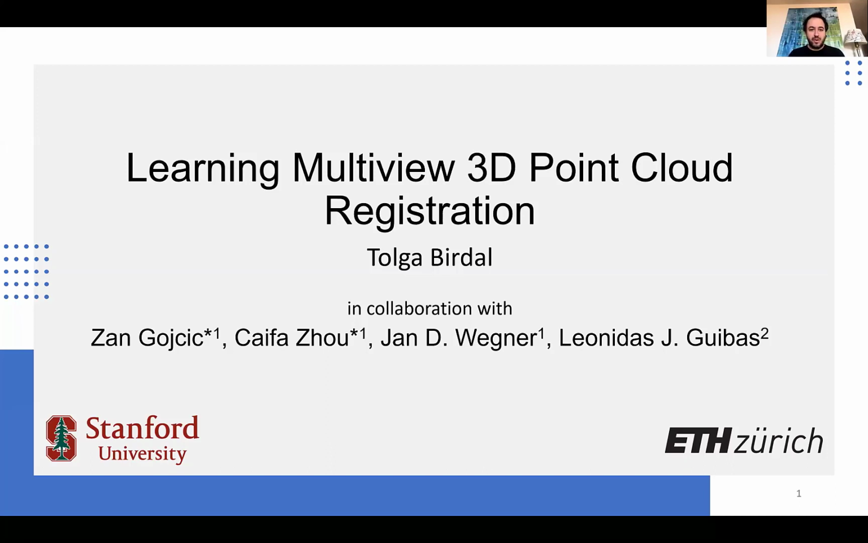Glad to present this work on registering multiple point clouds using learning methods. This work is in collaboration with Jean Gocic, Saifa Zhou, Jan Wagner, and Leo Gibas from Stanford University and ETH.